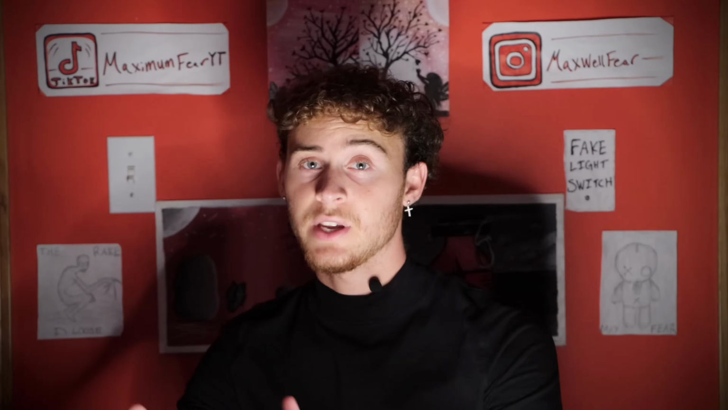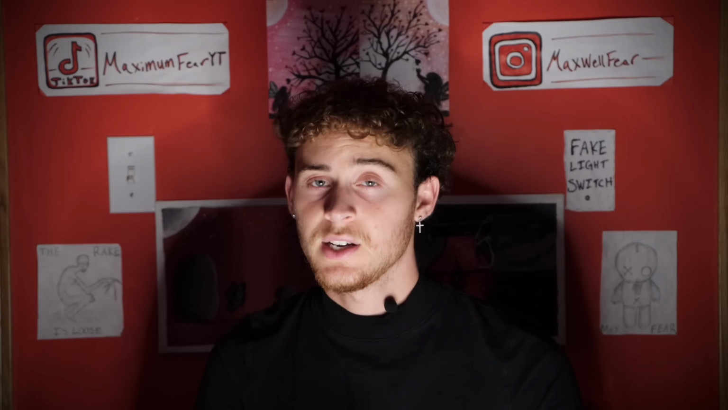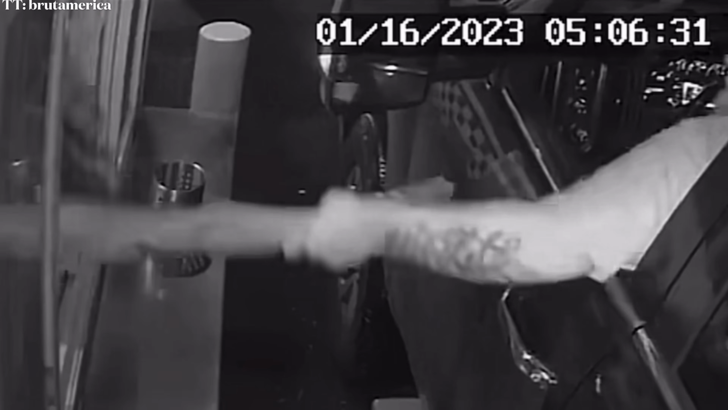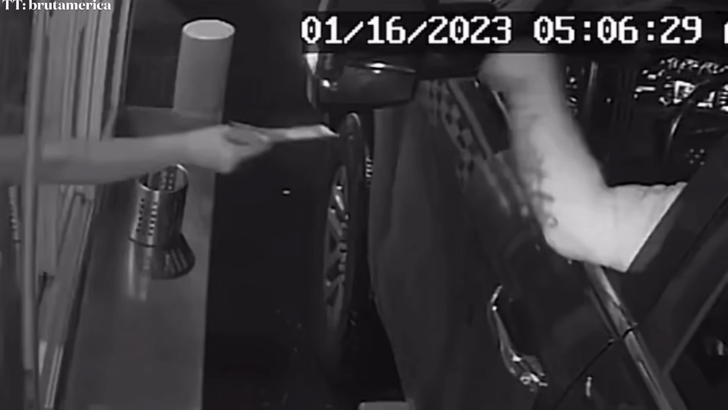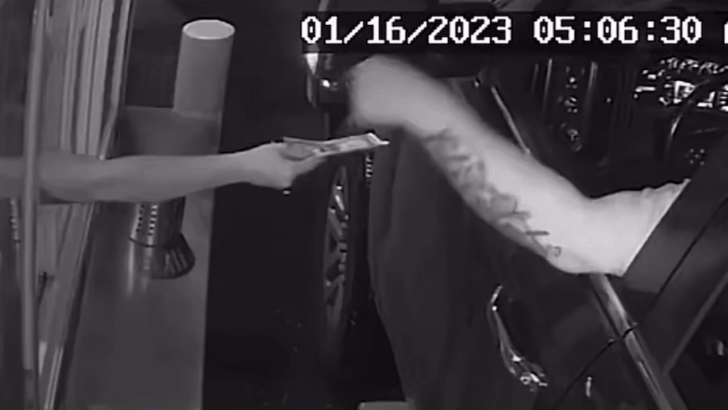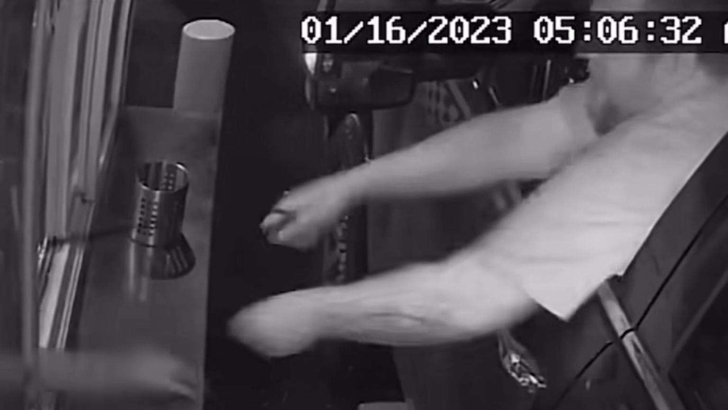Taking a look at another scary security camera clip. The camera is set up in a drive-thru to monitor the area and to make sure everybody is safe. And on this day, January 16th, 2023, what it captured was shocking. A man in a truck pulls up to the drive-thru window. As the barista goes to hand him the money, he grabs her wrist and tries to pull her through the